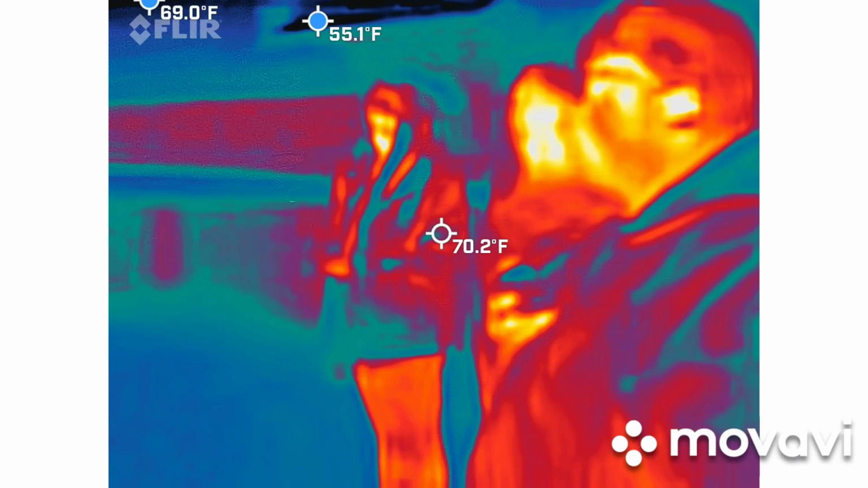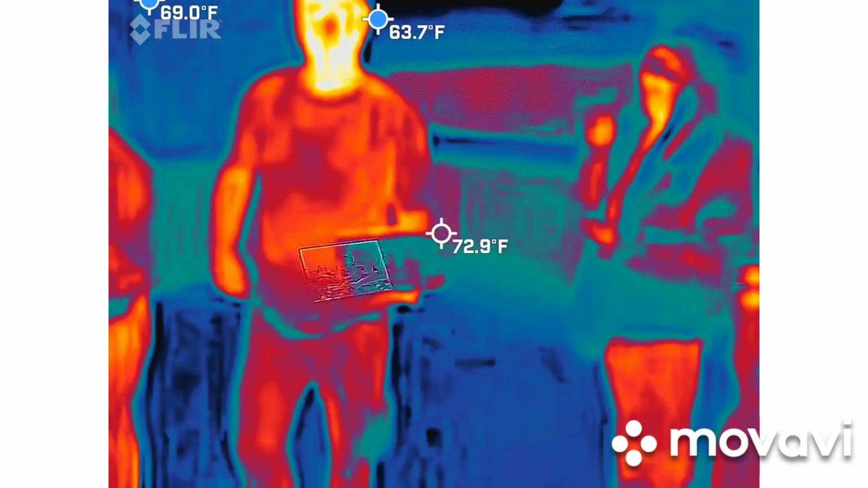The mansion caught fire in 1861. This is where you're standing right now. Oh, wow. So every tour guide is going to tell you about a great fire.